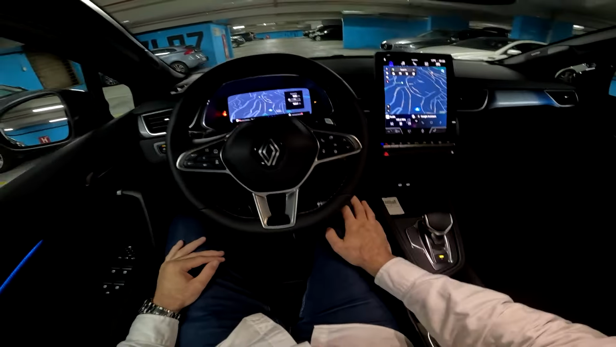So this is the TCE 160 mild hybrid powertrain, 270 Newton meters of torque, 8.5 seconds to reach 100. It's got the 0.13 kilowatt hour battery. And you also have the Esprit Alpine. I think it suits this powertrain very well with the sporty appearance and 19-inch wheels.